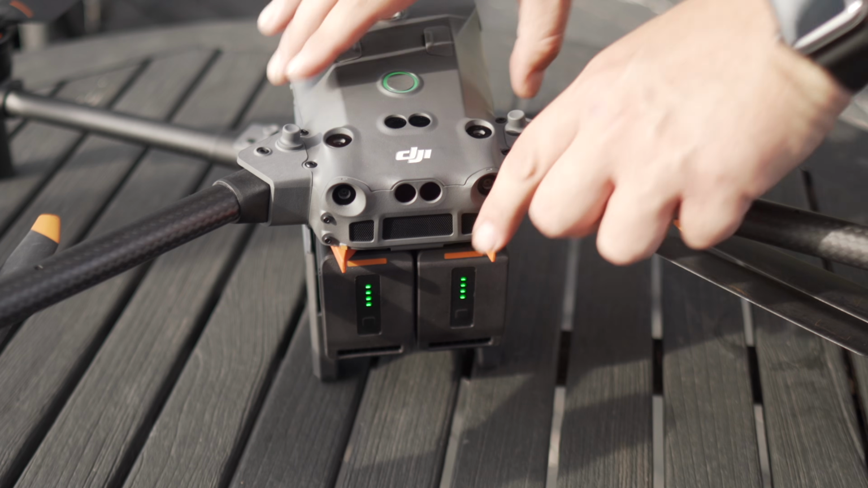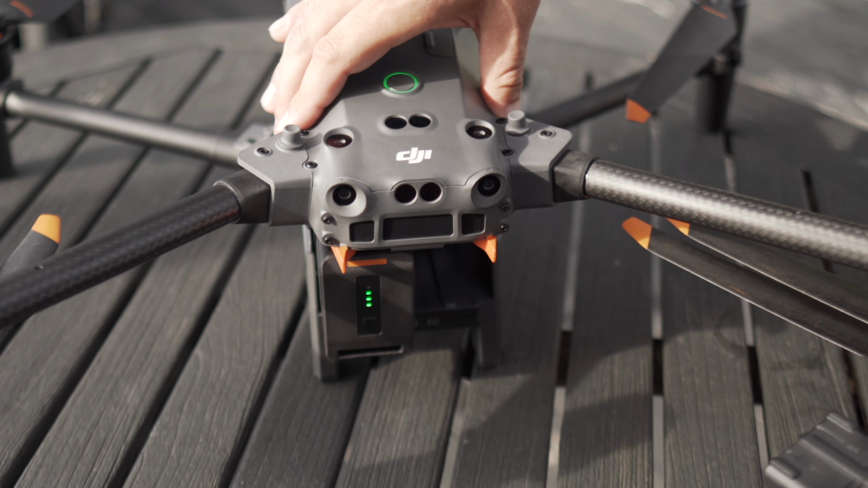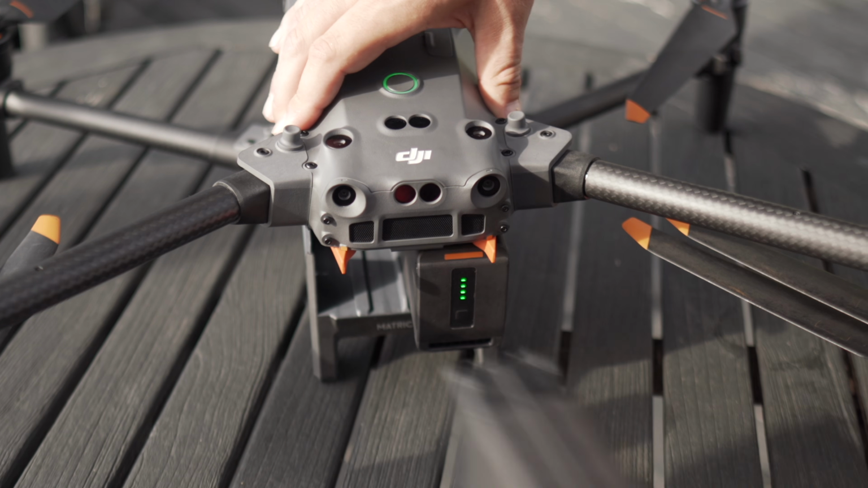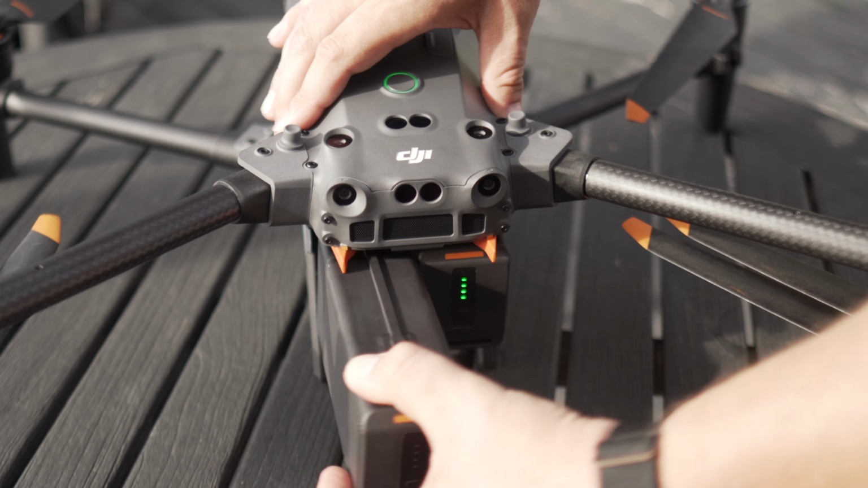But the benefit of having those 2 batteries for the M30T is that you can hot swap them. So drone lands, pop a battery out, put a new one in, pop another battery out, put the new one in, and you're right back up in the air. You don't have to turn the drone off, reboot it, all that kind of good stuff. It can just go right back up in the air without ever turning off.